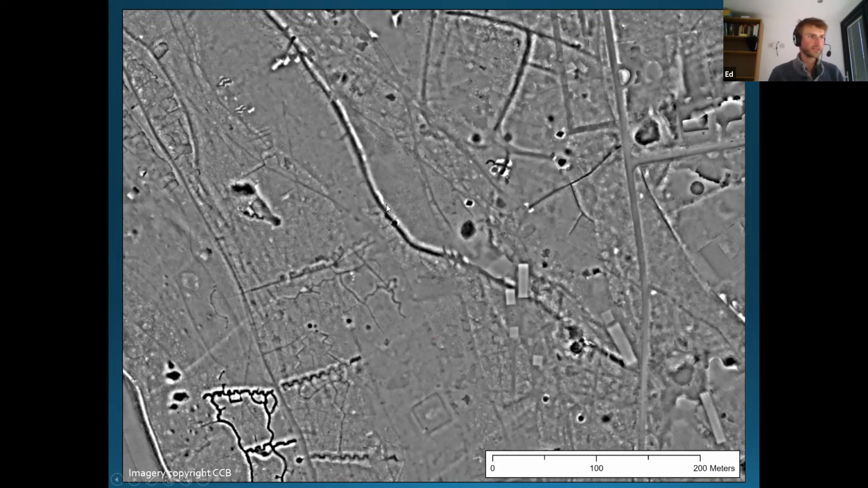And so this feature coming down here seems to tie into this ditch running in here. And so the assumption is that potentially these are trackways, or potentially these are boundary ditches connected to a maybe late Iron Age or Roman rural landscape of villas or farmsteads, routeways and field systems, presumably.